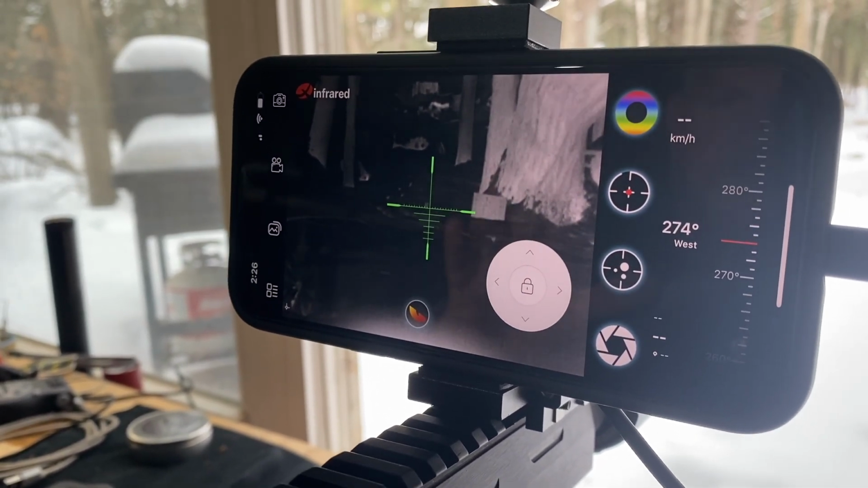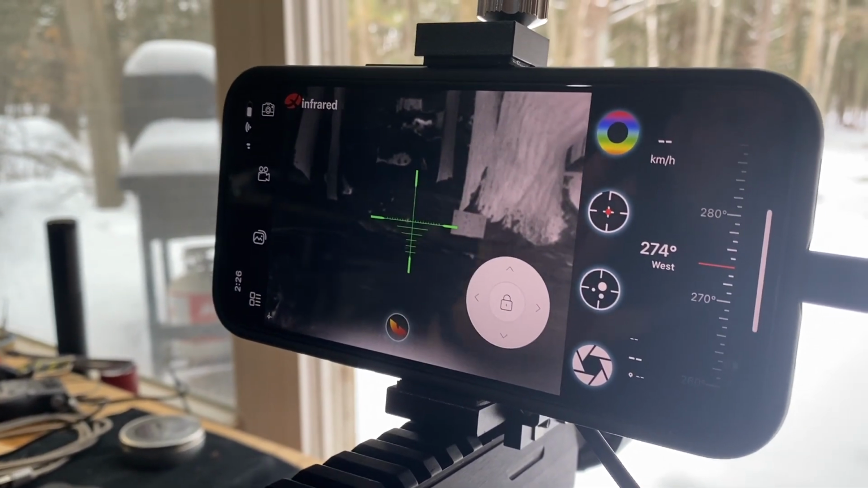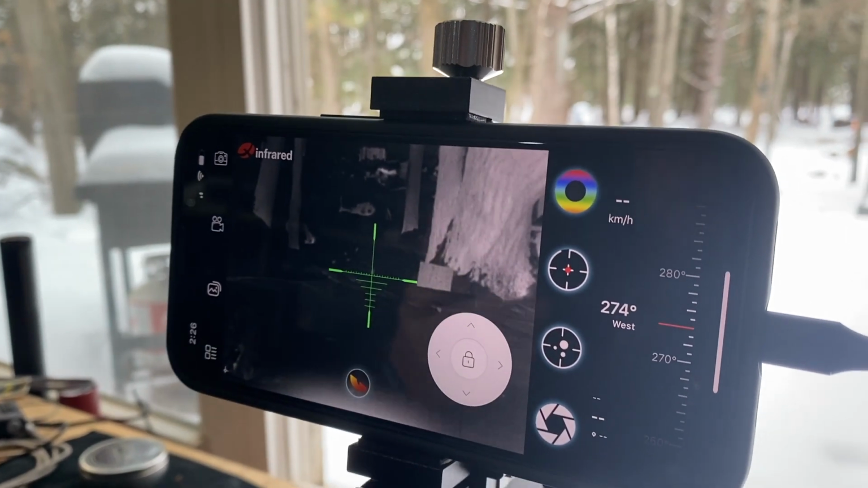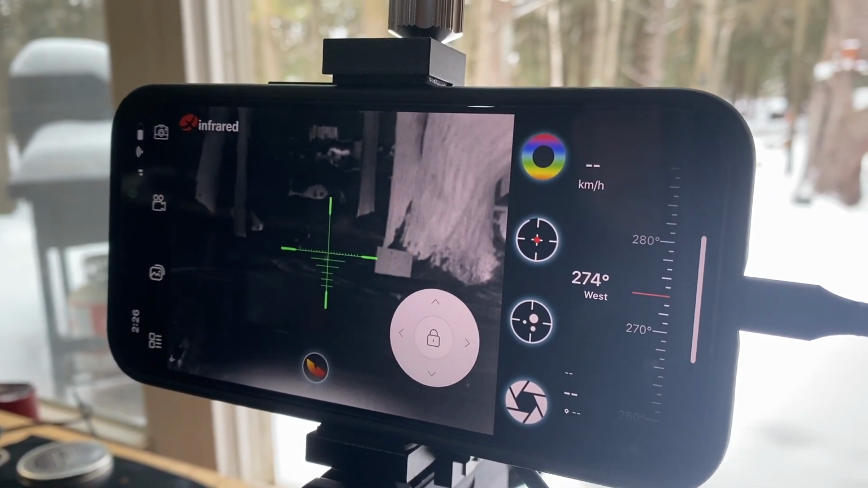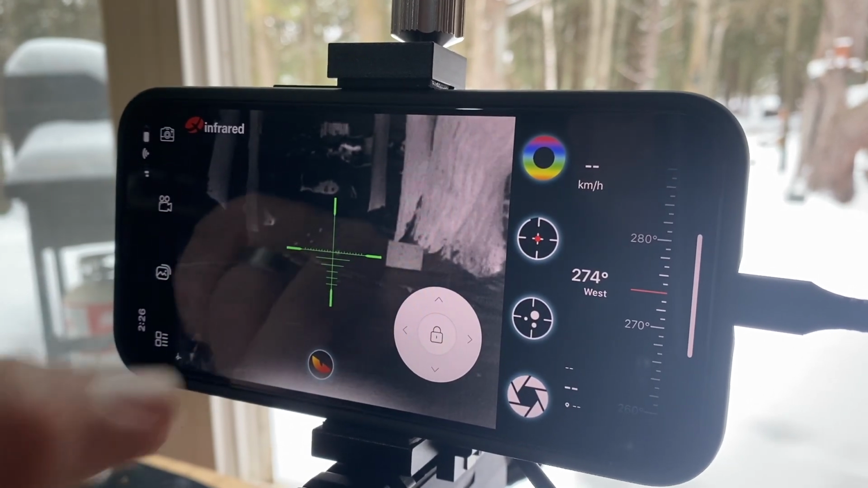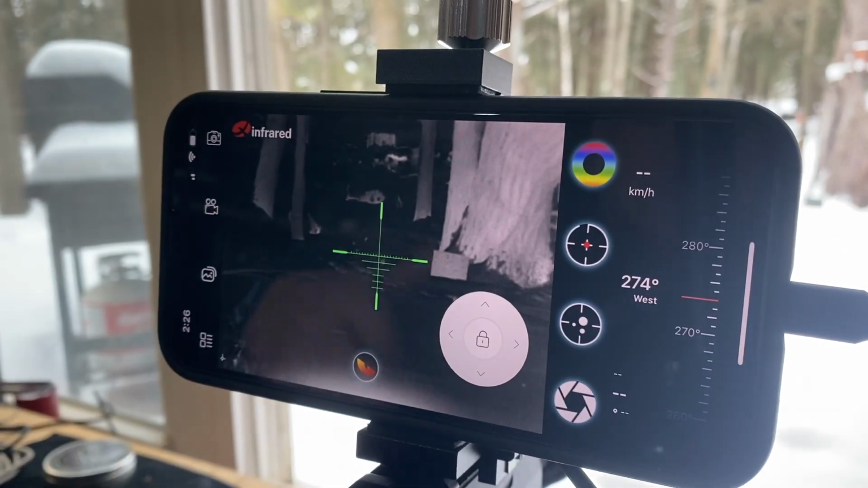So when we go into full dark barn and there's pigeons or starlings, it's going to be super easy to take these 15-yard shots because the gun's all set up for it. And all I've got to do is turn the crosshairs on or turn them off.